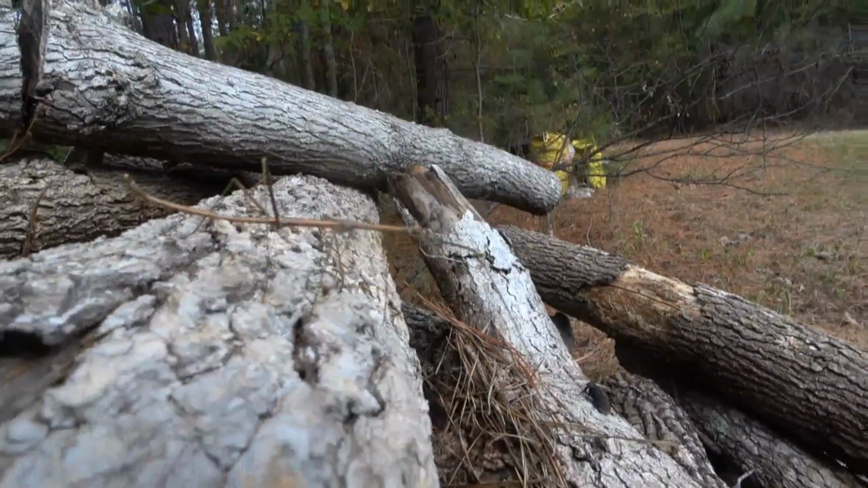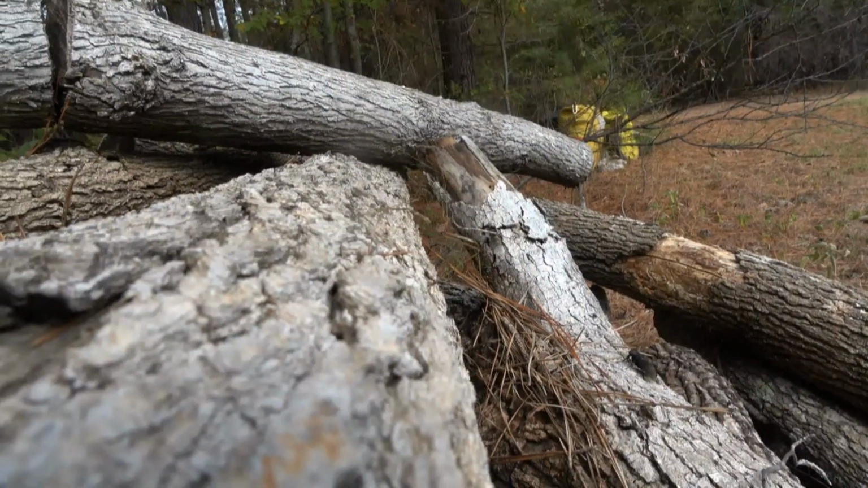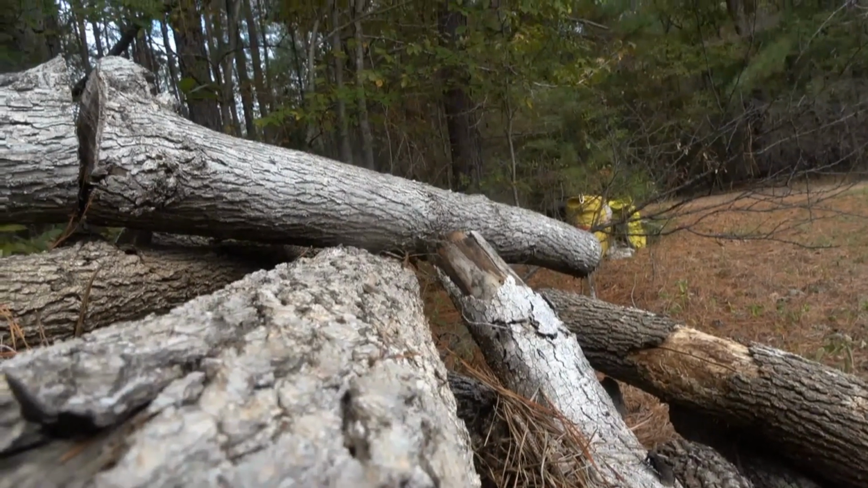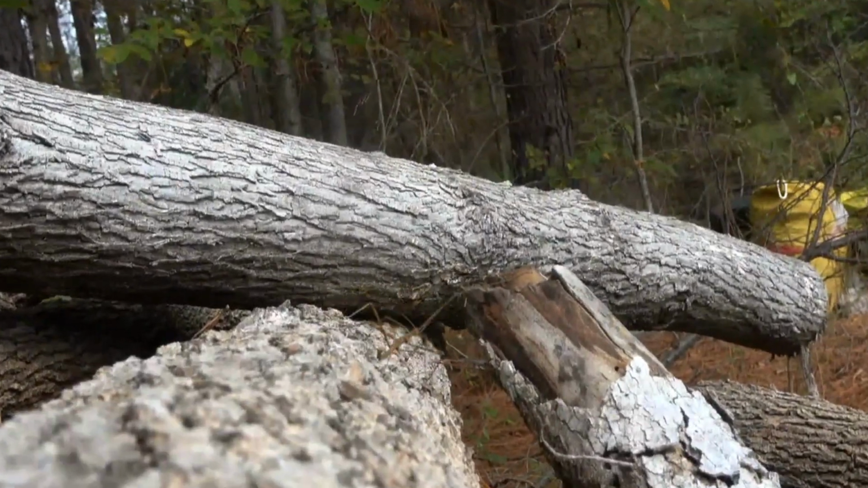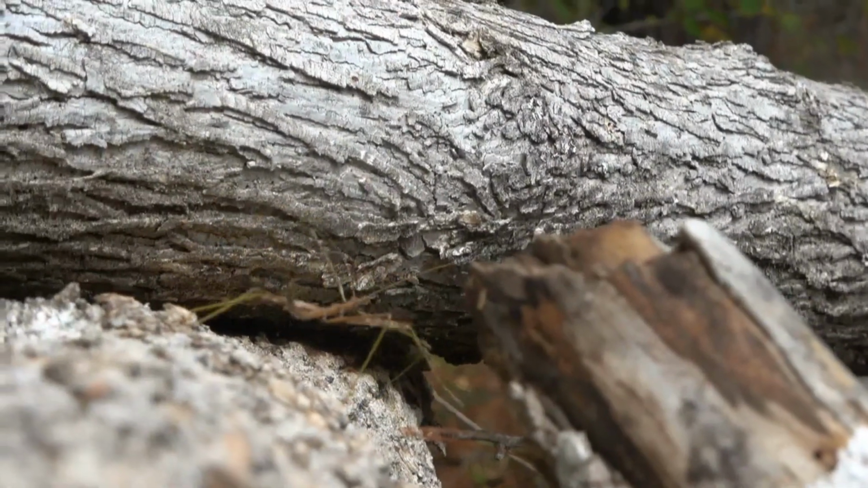The average lifespan of a walking stick is approximately 1 year. They're interesting and fun critters to watch. Just remember, walking sticks can't hurt you. You can actually pick them up and put them on your hand and let them crawl up your arm.